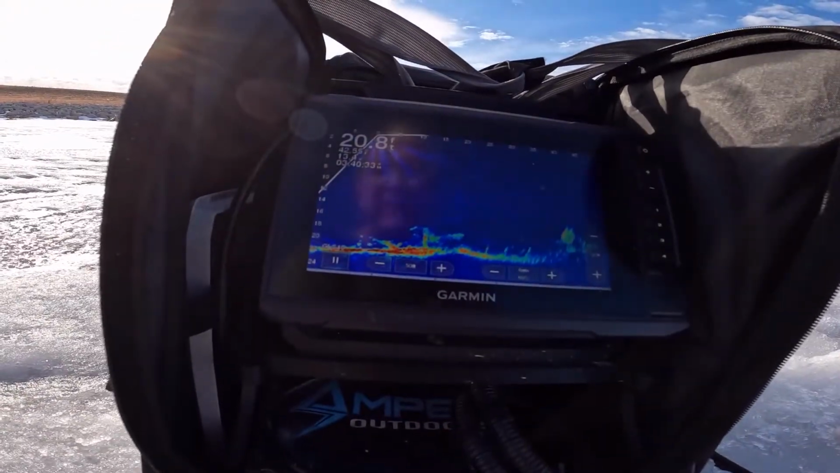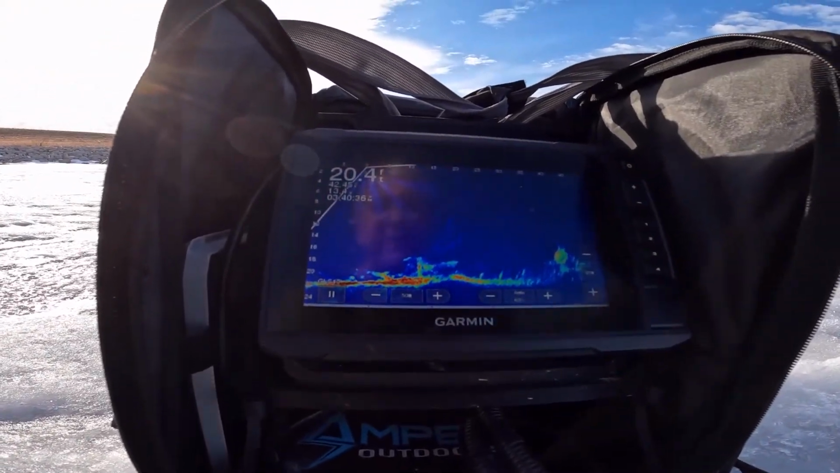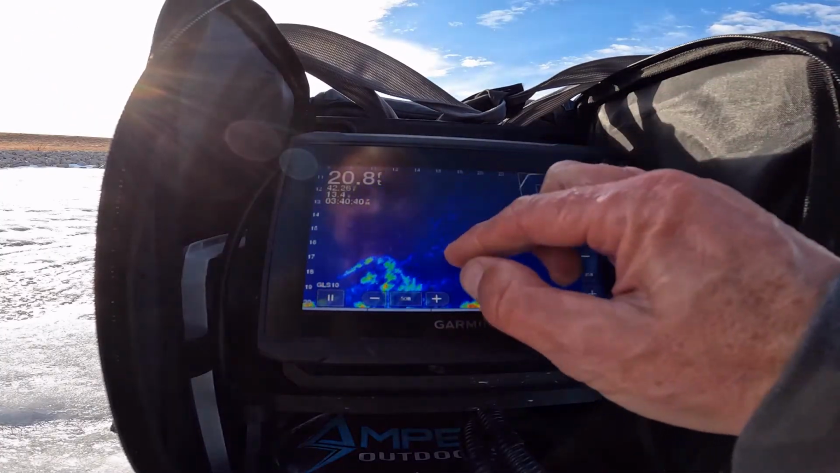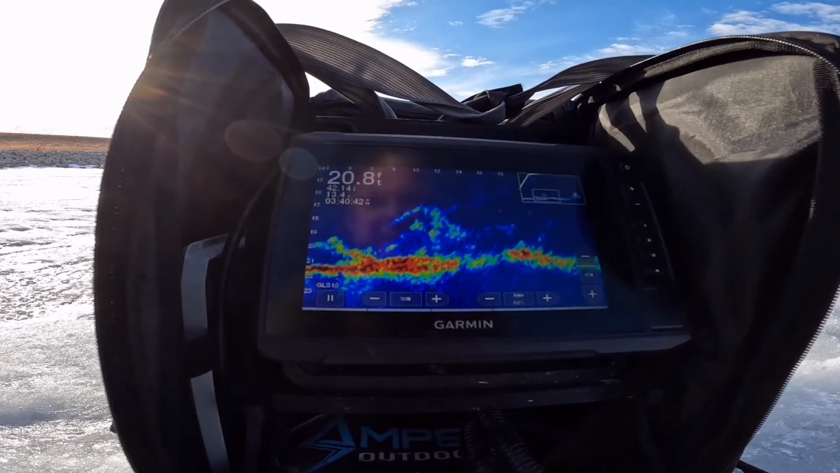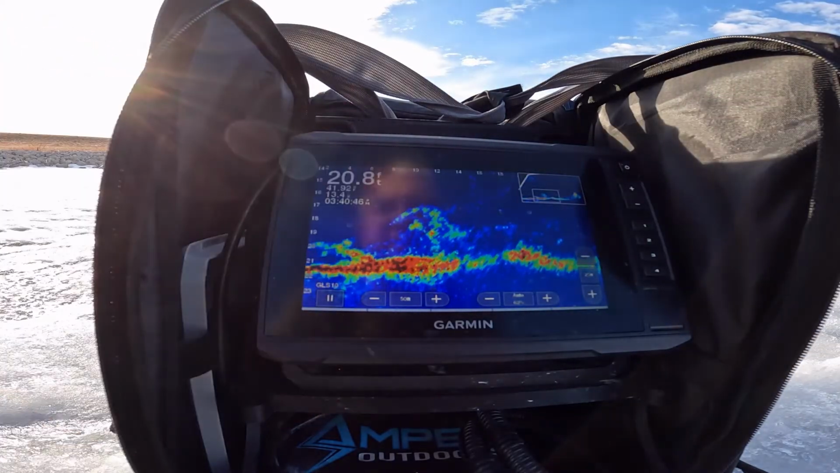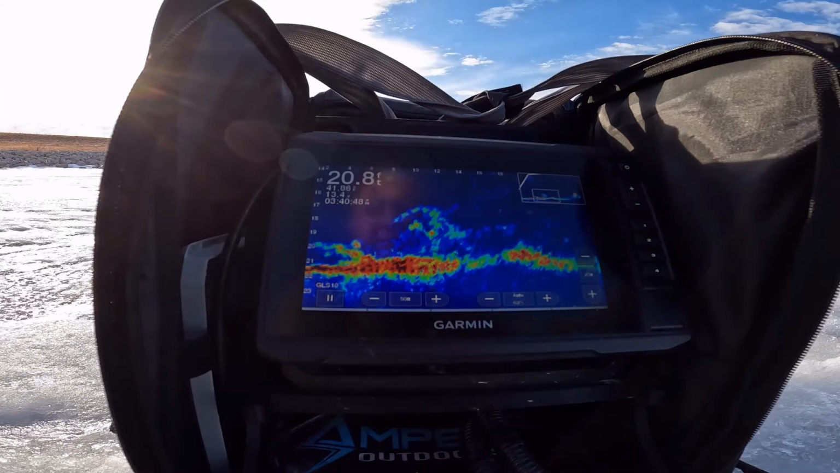There's that tree I was seeing, and there's some fish on here. You can see them right here. Let's zoom in a little bit, bring it up. You can kind of see the movement right there. Those are some small gills or crappie or something. They're not real big.